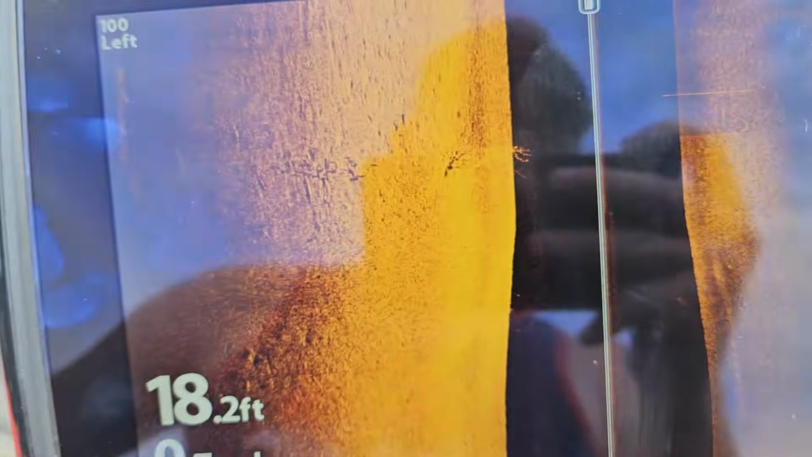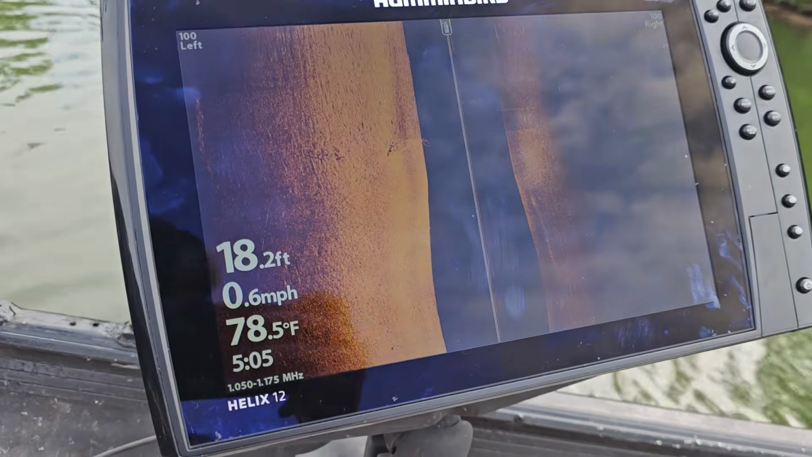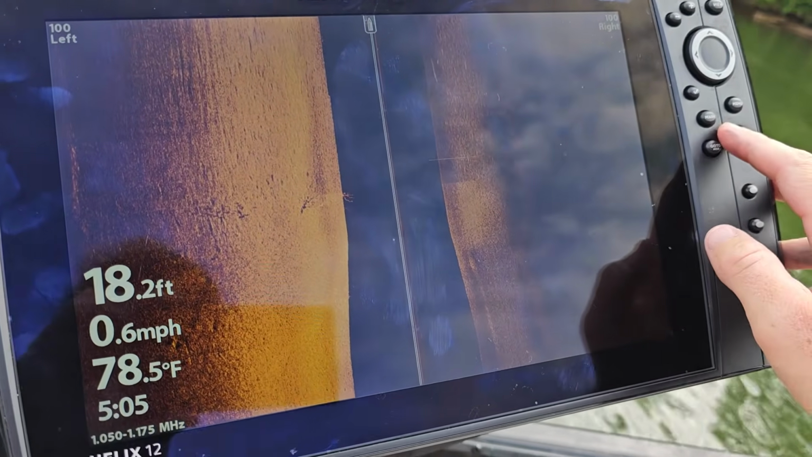Let me clean my screen off too. I know that's going to drive you guys crazy. We're already picking up a tree, which is super cool. Okay, so we have got our unit here, and now we're going to take a look at what I've got